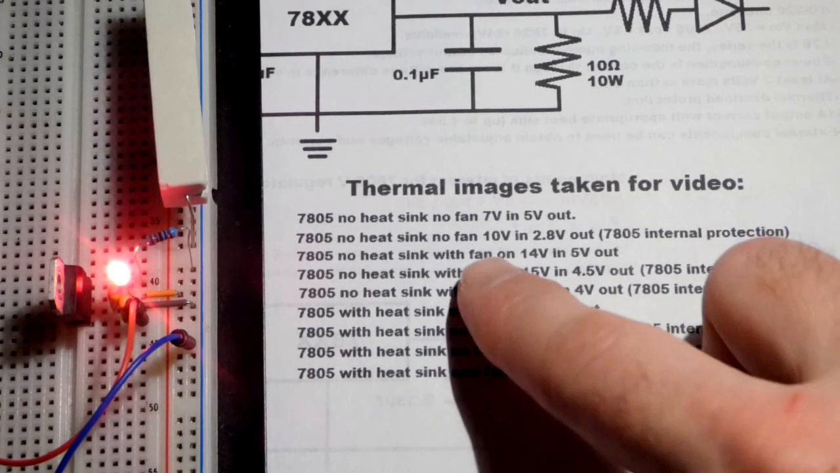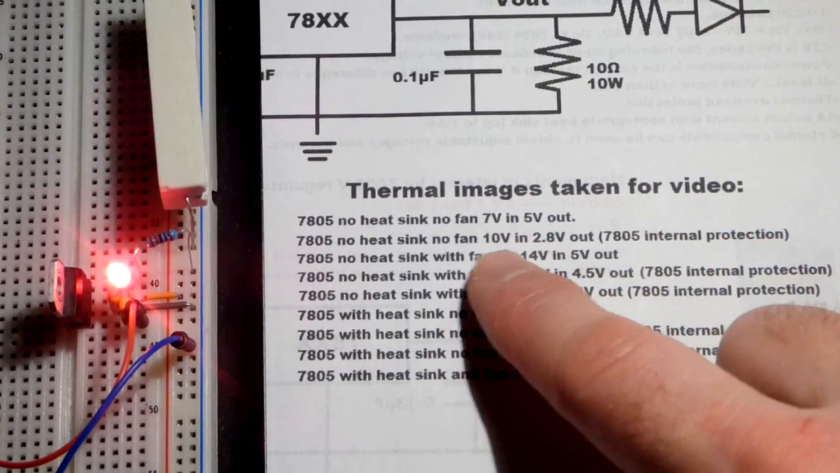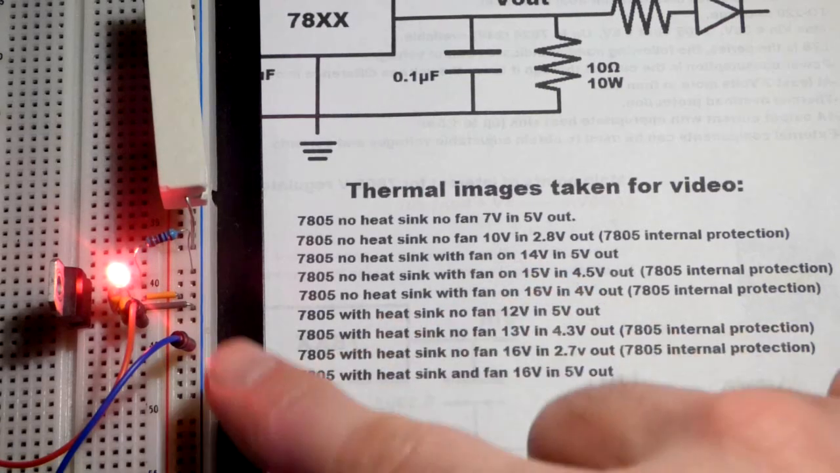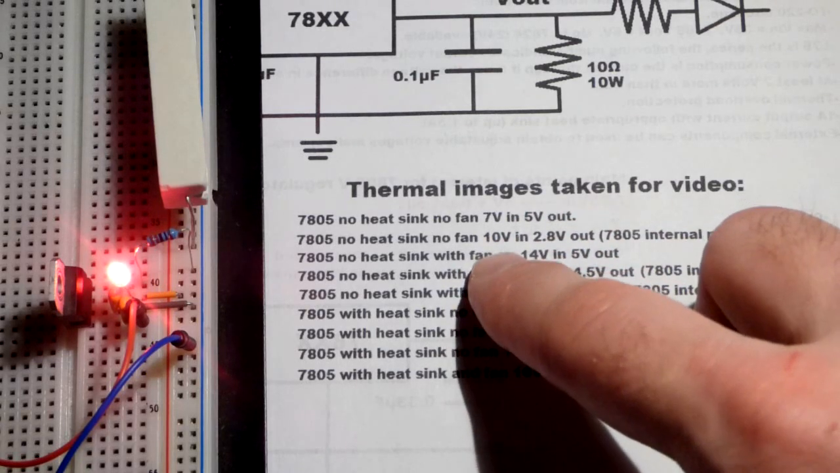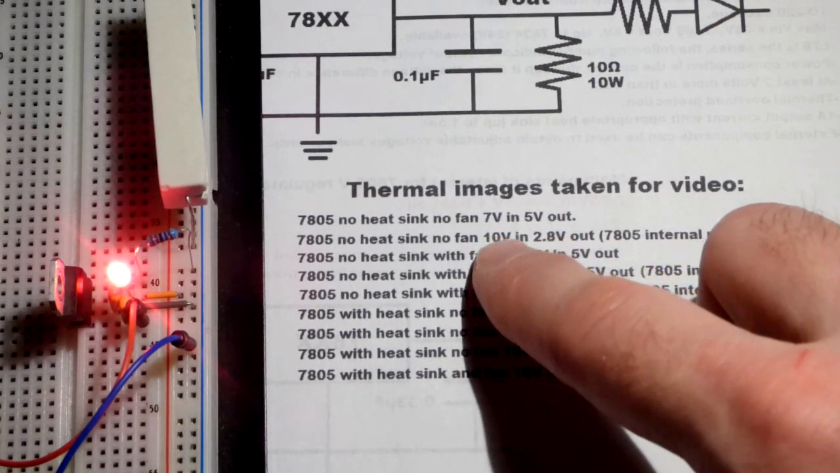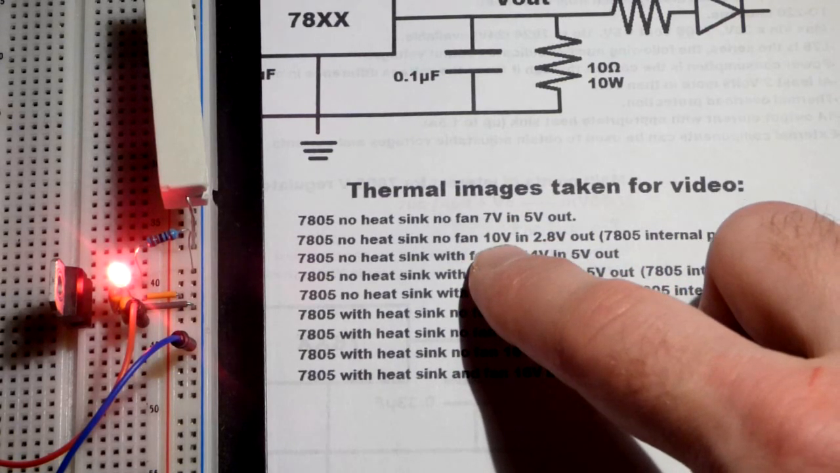So now, moving along, I skipped some voltages. I went from 7 volts to 10 volts because at 9 volts we have the same outcome. I can look at the current the power supply is providing, and it was the same as when I had 7 volts. So I'm at 9 volts now. I'll raise it up to 10 volts.